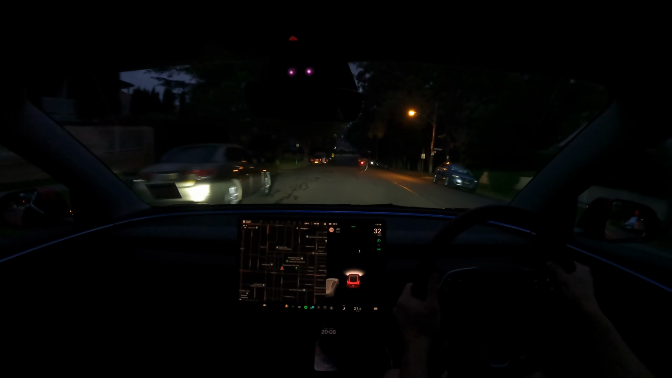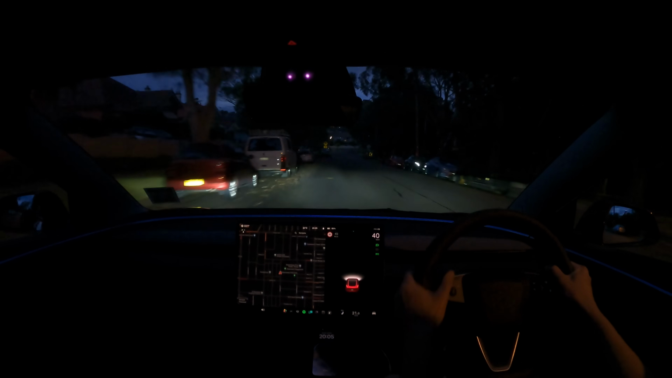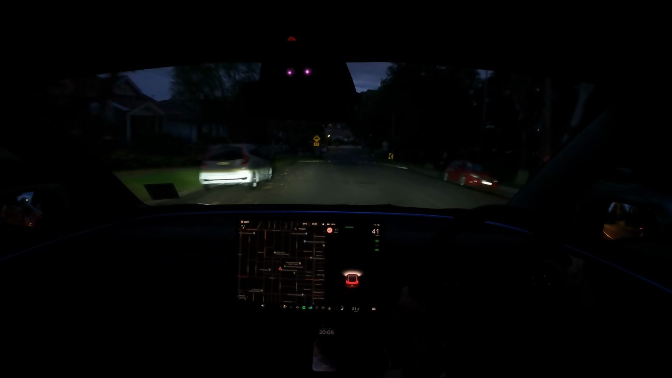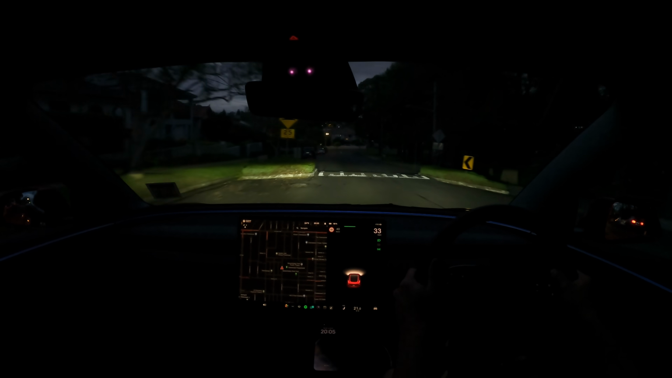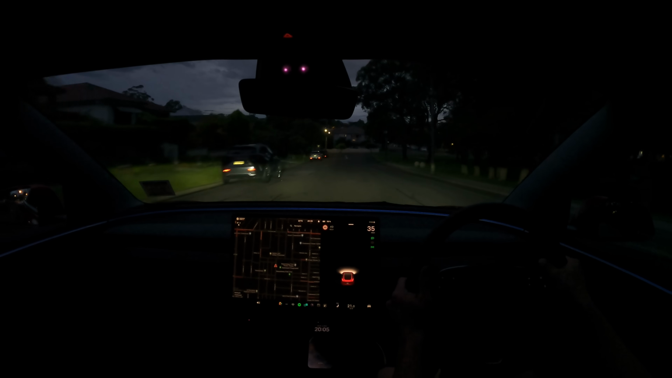Definitely see them. There's a question I think someone asked me in one of the comments or my live stream, will these buttons wear out or the display wear out over time? That's a good question, but knowing Tesla quality, I think they'll last the distance. I would think. They've probably tested them.